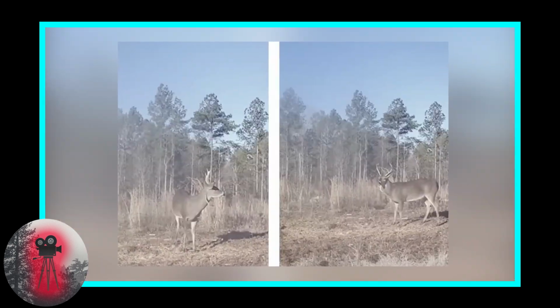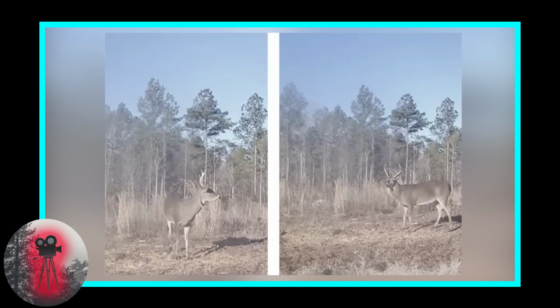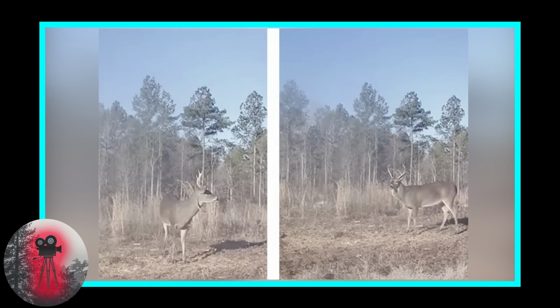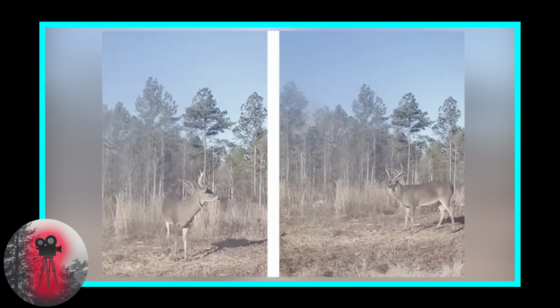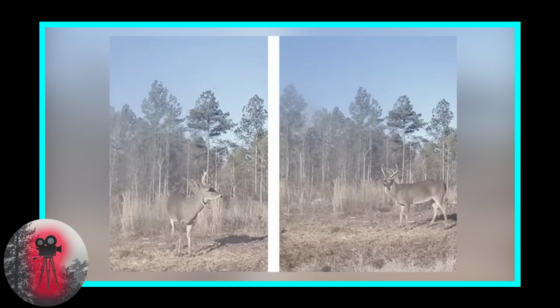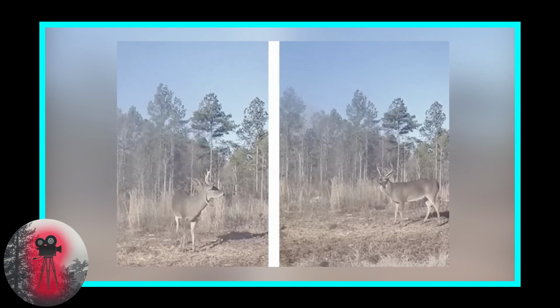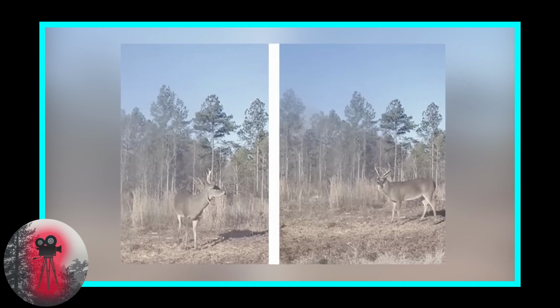While it may look painful, these types of injuries are usually not life-threatening, and the deer will typically be able to remove the antler on its own. But of course, in some cases, the protrusion may cause significant damage to the animal, to its vision or mobility, making it more vulnerable to predators or disease. It's always amazing to see the way these animals have the capability to adapt and heal.